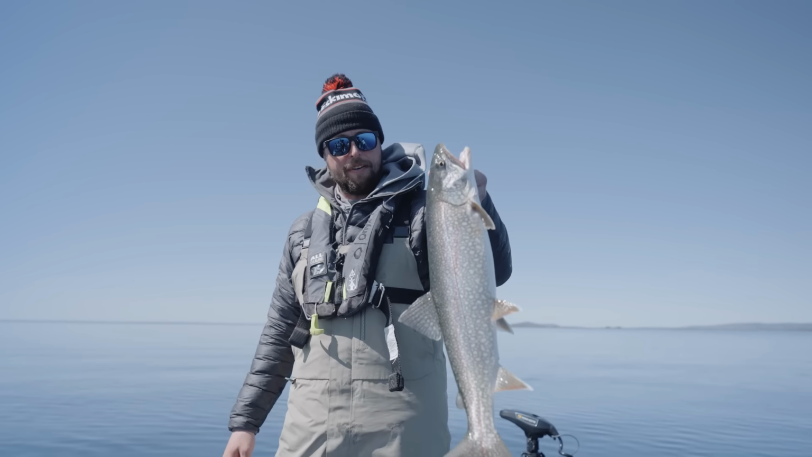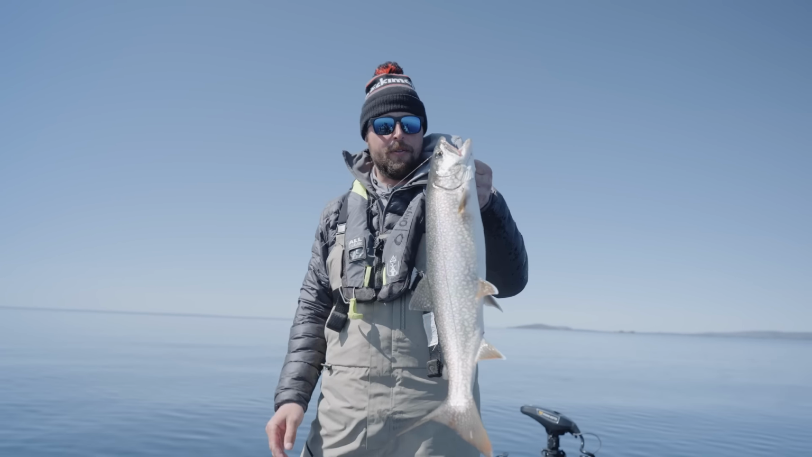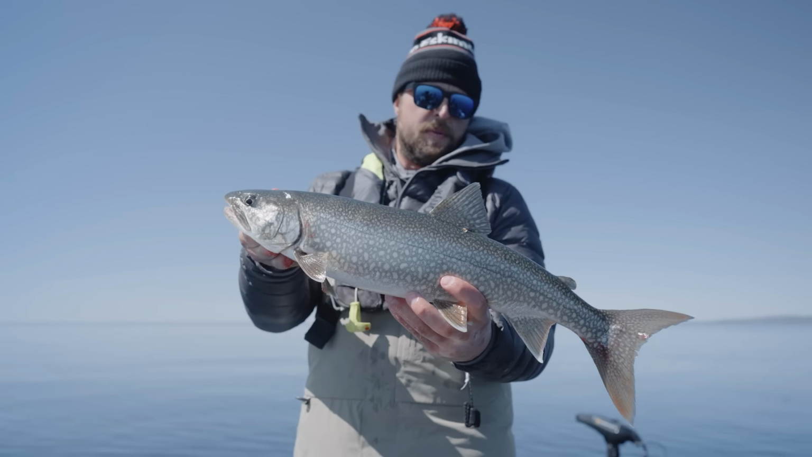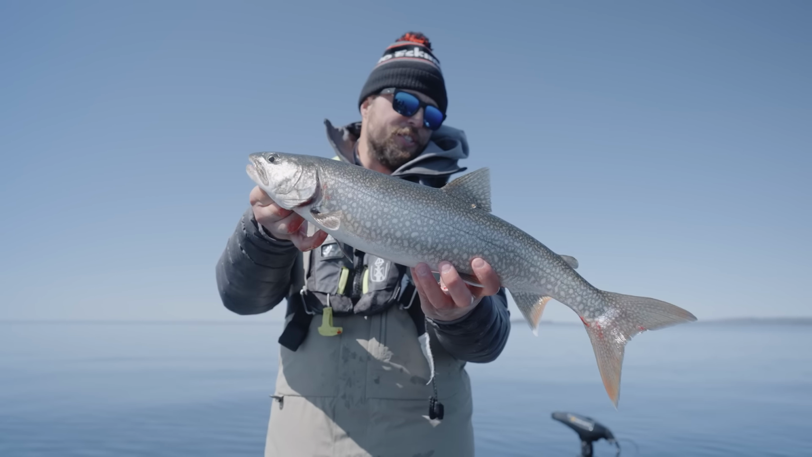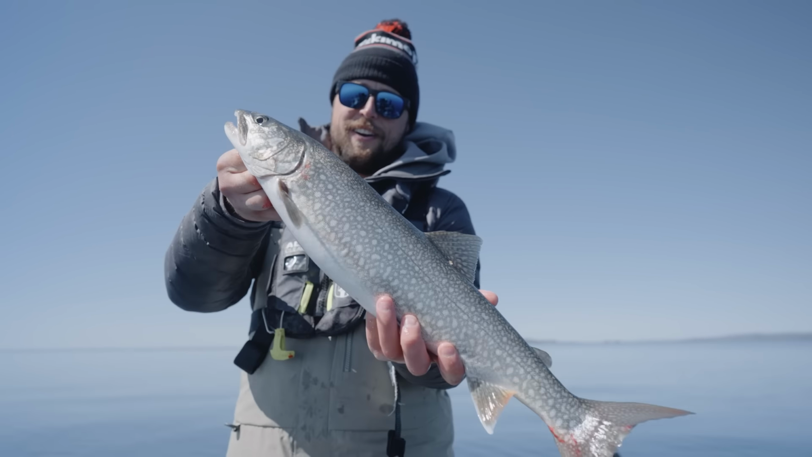But that's what it's all about, just seeing these fish on the electronics, watching that jig fall through the water column, seeing how those fish react to it. It's actually nice to catch one that size. Maybe keep him for dinner. He's bleeding pretty bad, but that just shows you how ferocious these lake trout are when they see that Northland jig and that plastic going above them. They just whack it. So much fun.